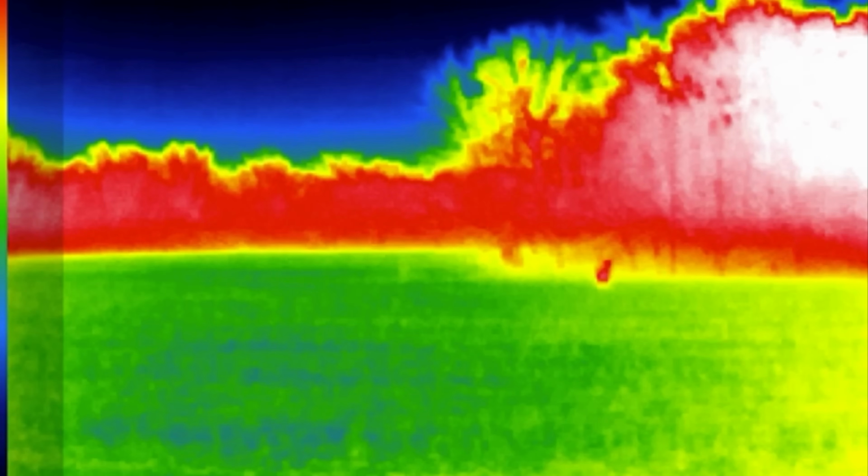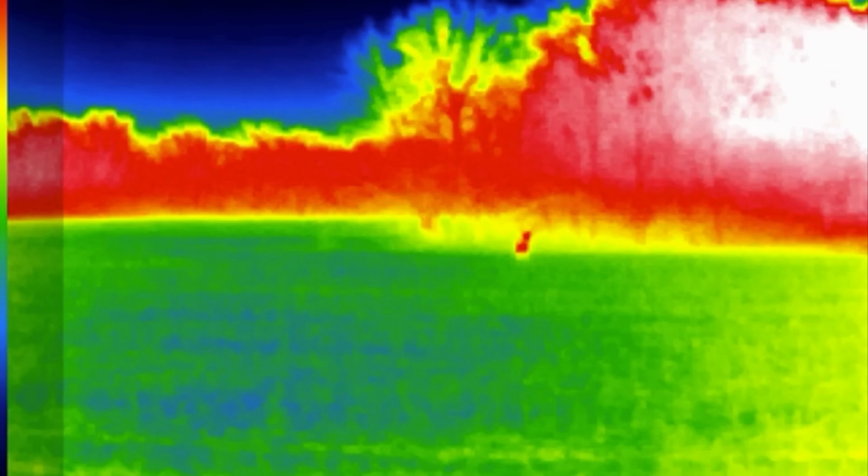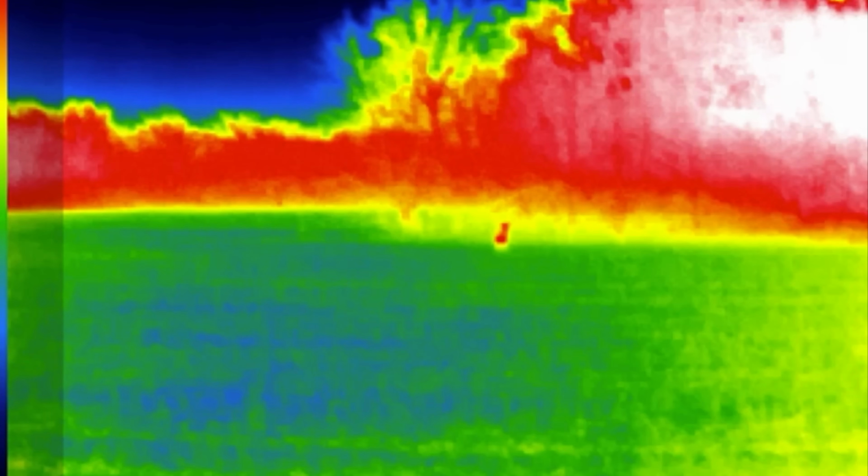Okay, let's hold the show up here just for a second. Let's take another look at this clip. I've brought it back and I've slowed it down dramatically. And also, let's take a closer look at whatever this anomaly is. At first, it looks like something standing upright, but once it starts to move to the right, we see it's some type of four-legged creature.